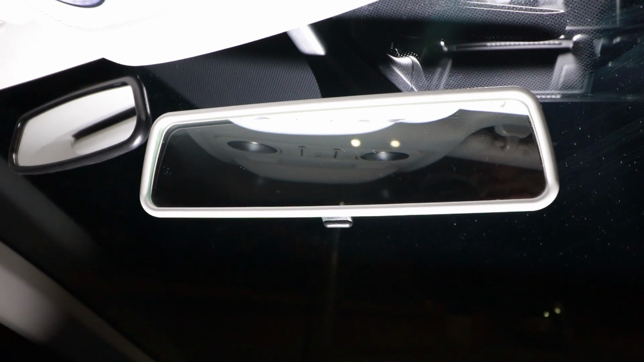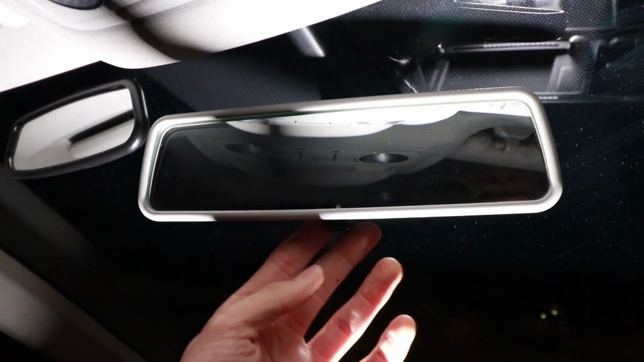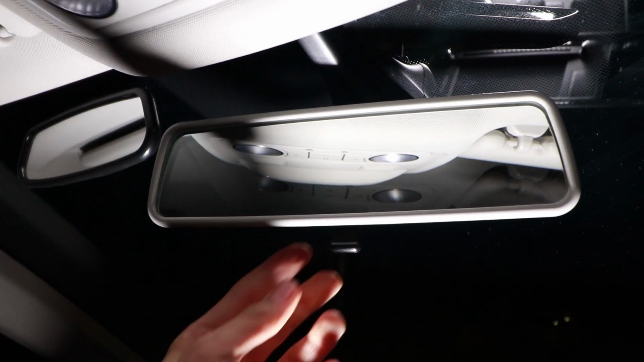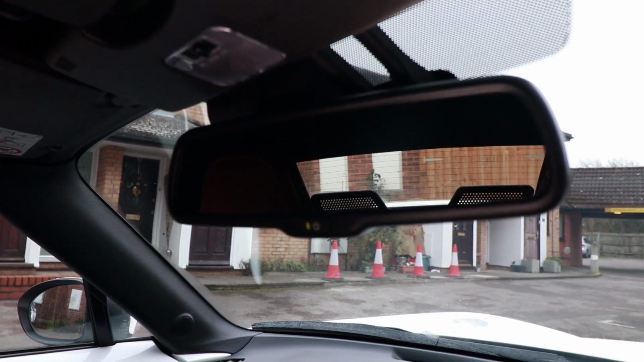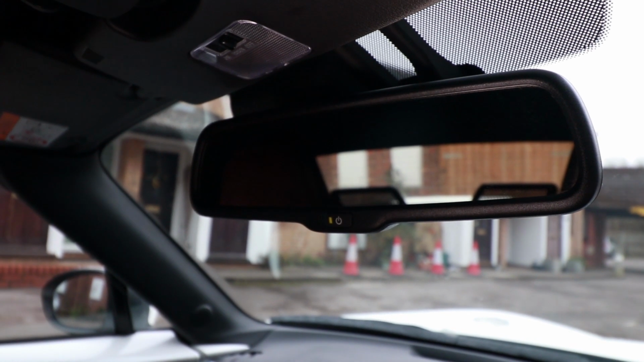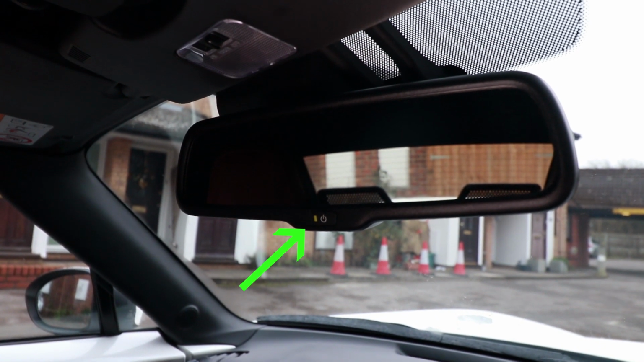One of the first things I want to show you is the dimming mirror. Most cars have this little tab here that you pull, and when you put it back, that'll make the lights behind you less bright so you don't get dazzled. Push it forwards and it'll go back to the daylight setting. Some cars have automatic mirrors, such as this one here in the Mazda, where it automatically dims when there is a car behind. You can switch it on and off with this button.